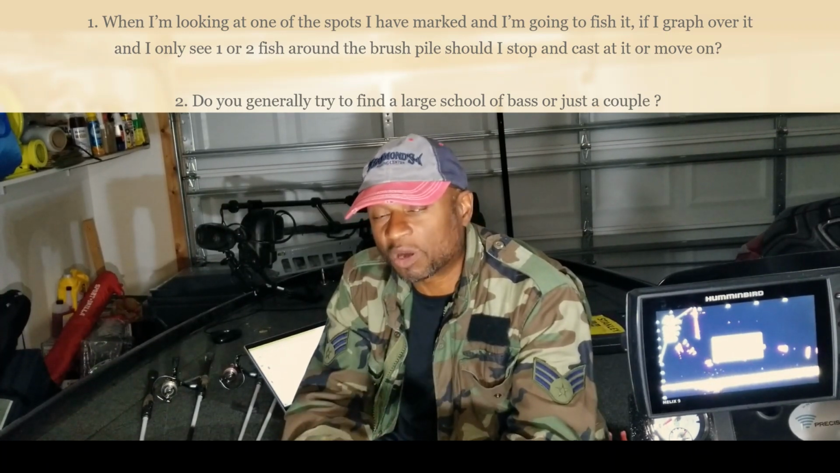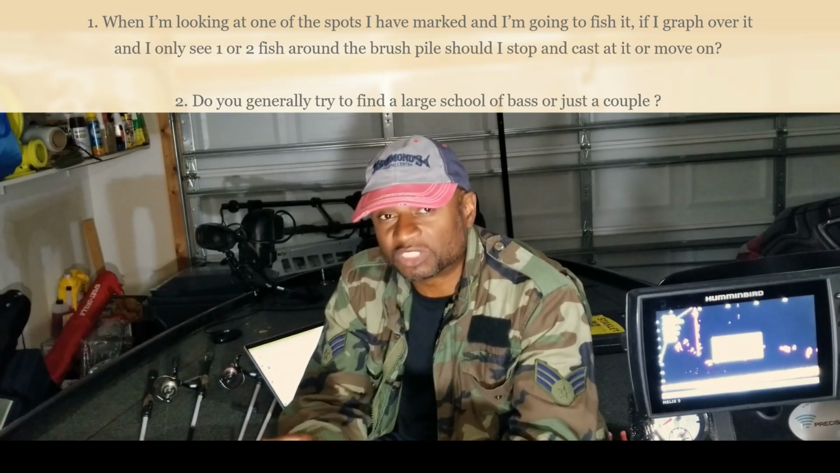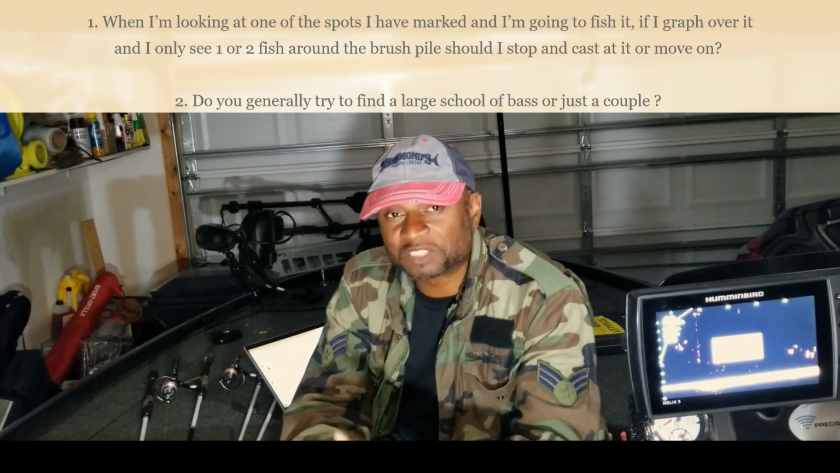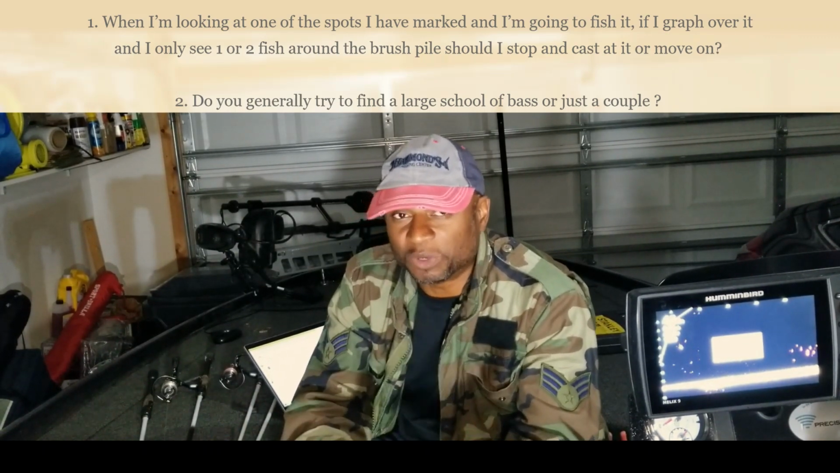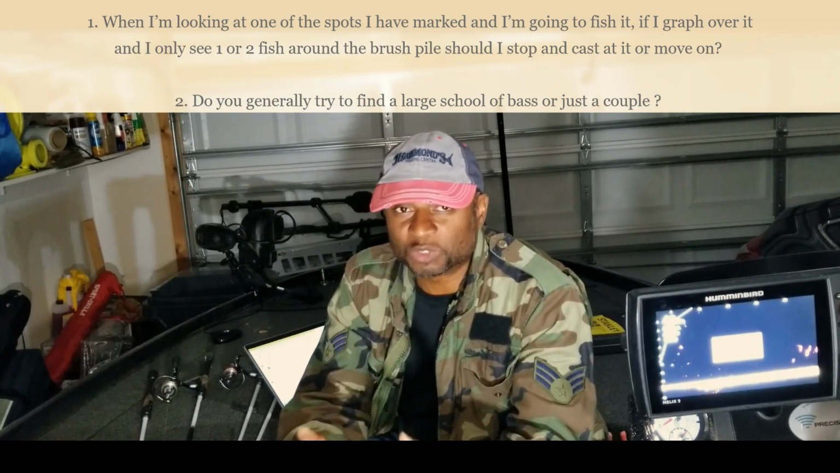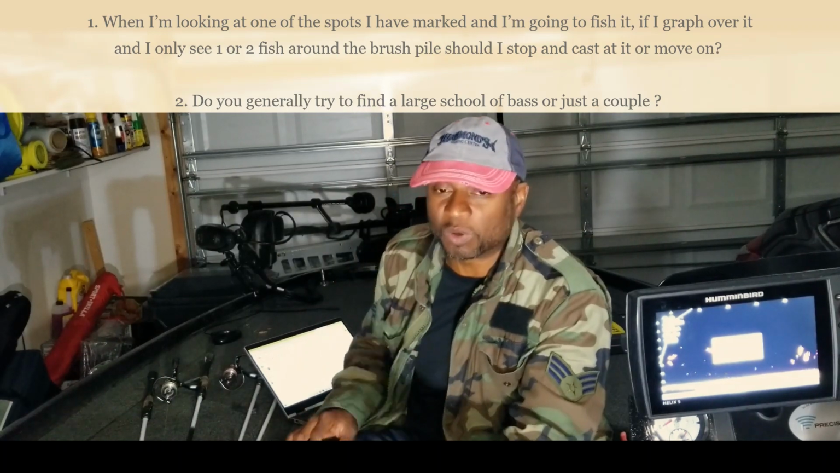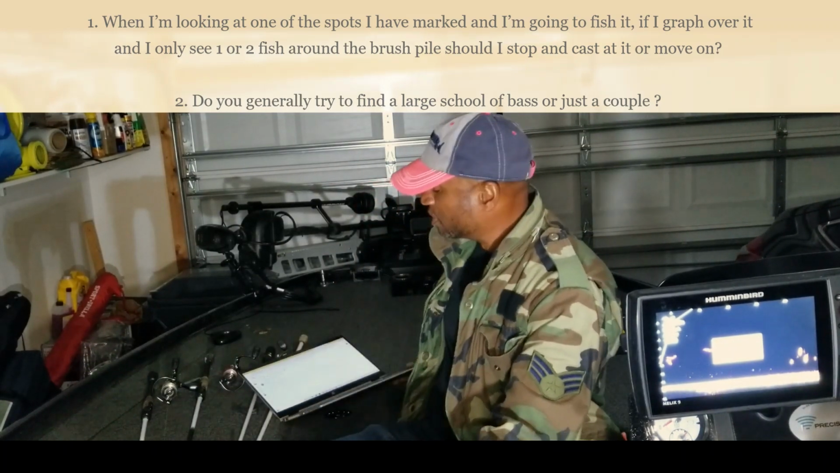So with the shallow water one, actually with both of them, I would still fish both of those brush piles. And I would not spend too much time on them with only one or two fish on there because we're looking for the aggressive fish and have to pack up and keep moving. You don't want to waste too much time, especially in a tournament situation.